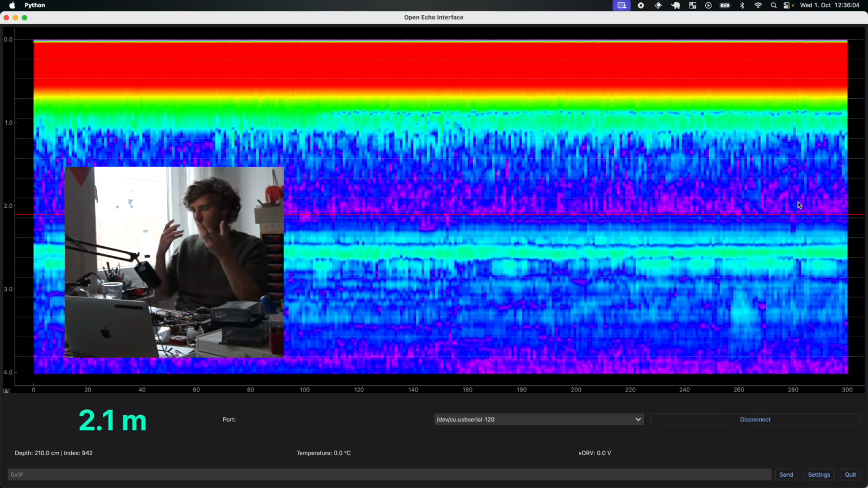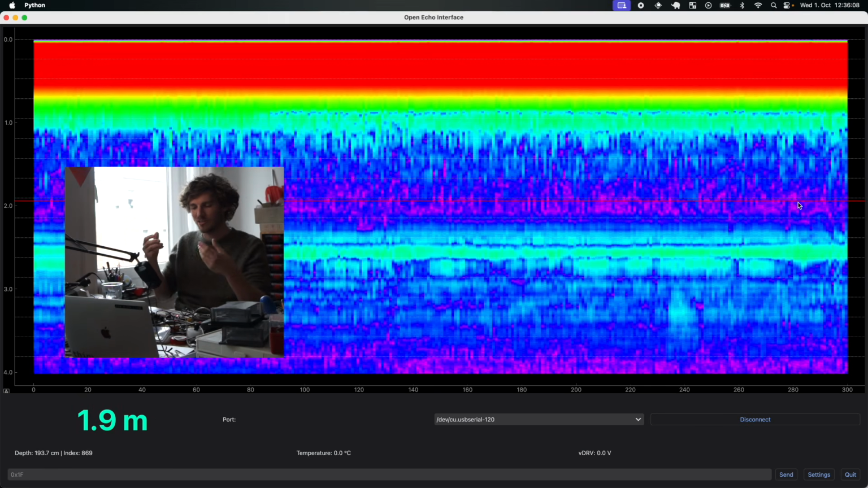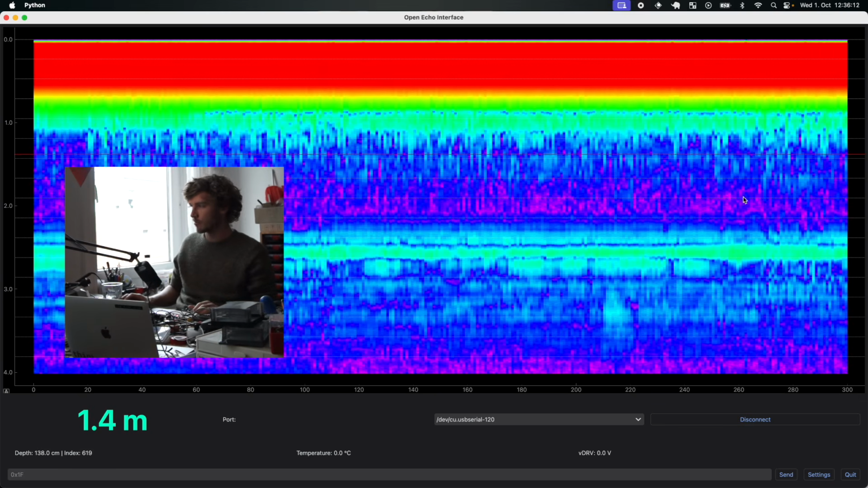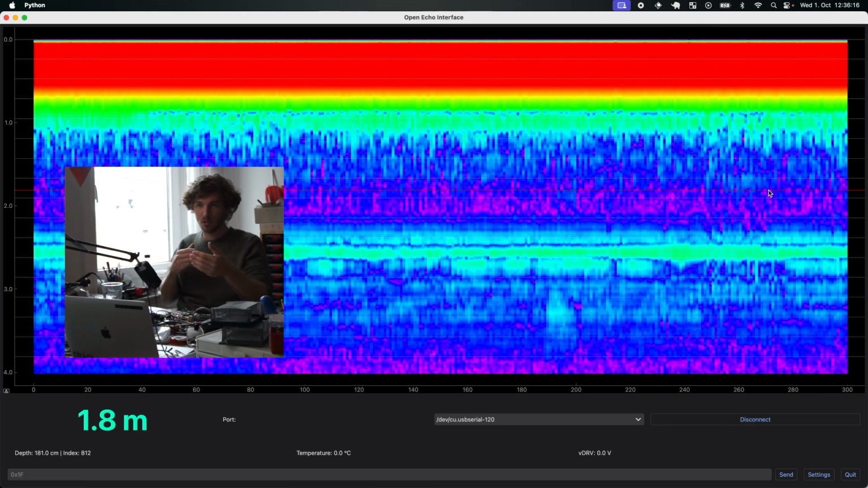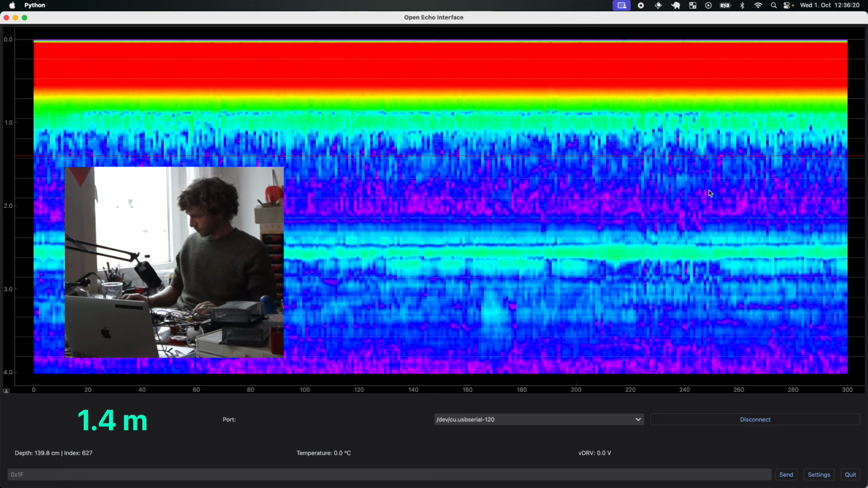So it's just a black and white thing where you just get the number of the distance of an object where the sensor thinks the object should be. So if you're trying to see soft stuff, or multiple things in one picture or in one echo column, you won't be seeing these.